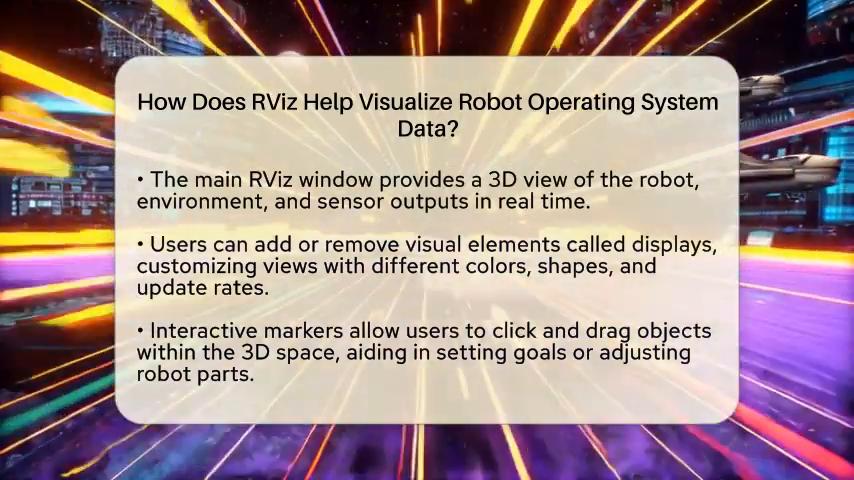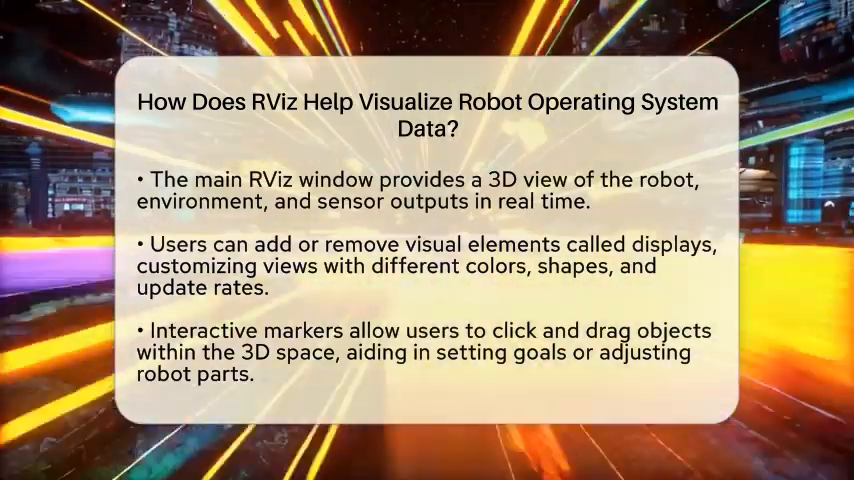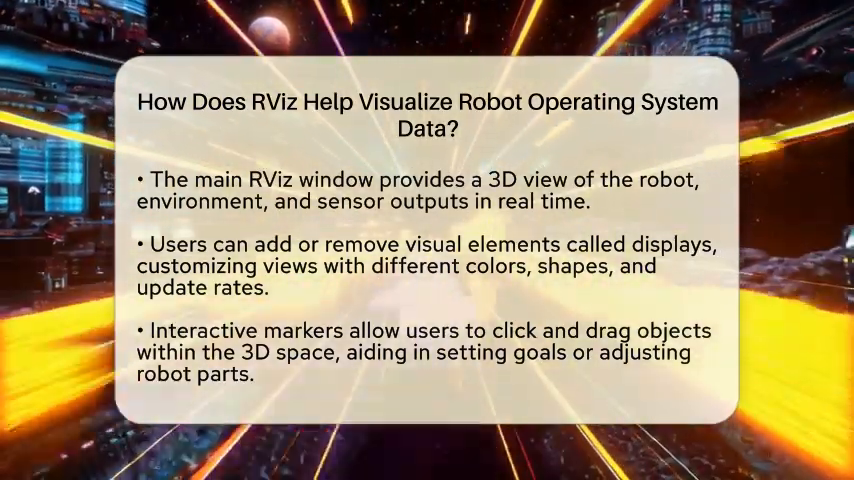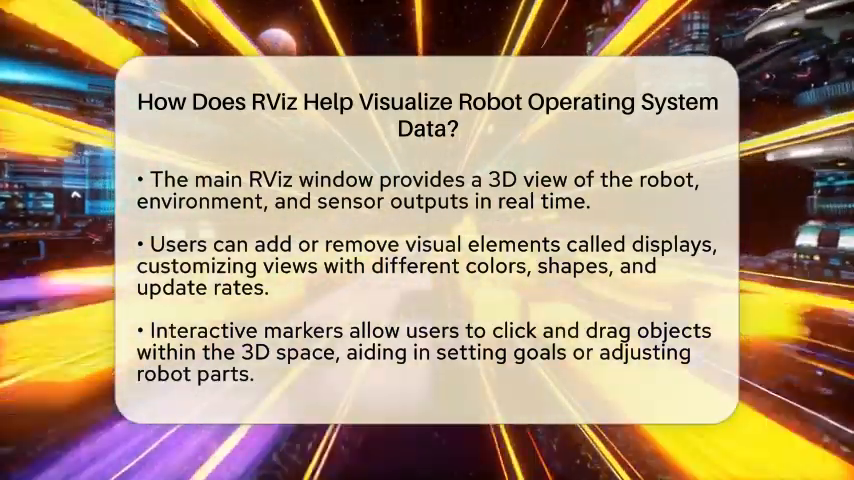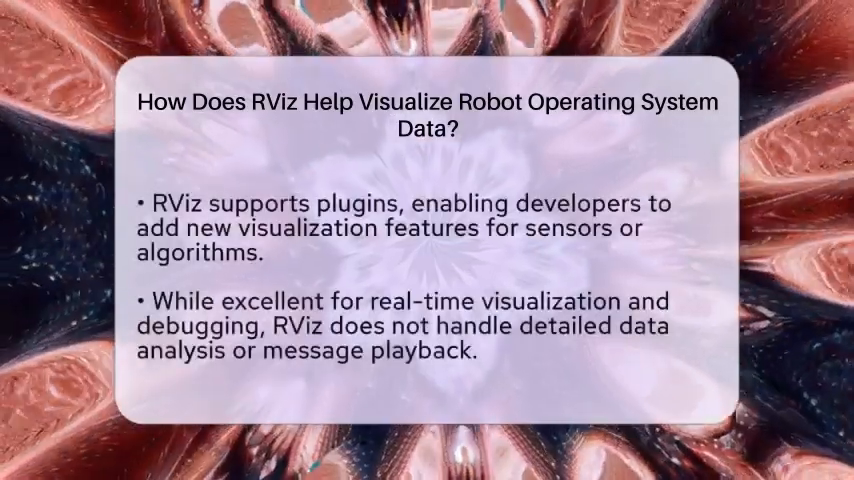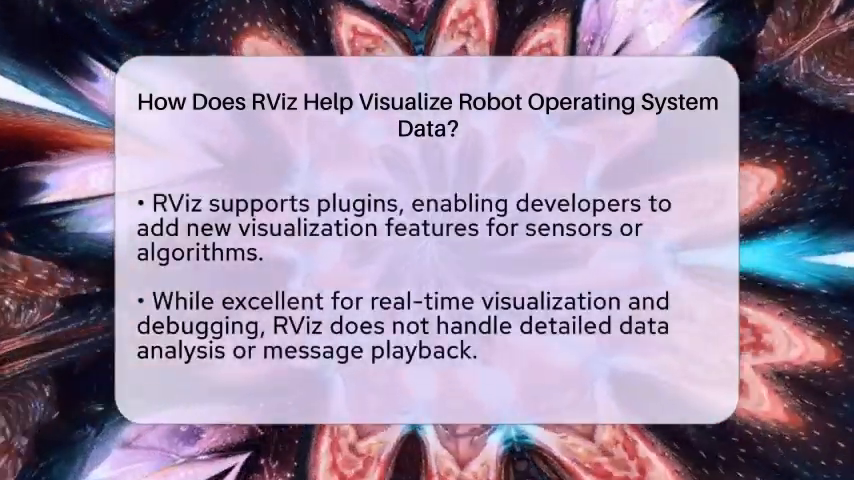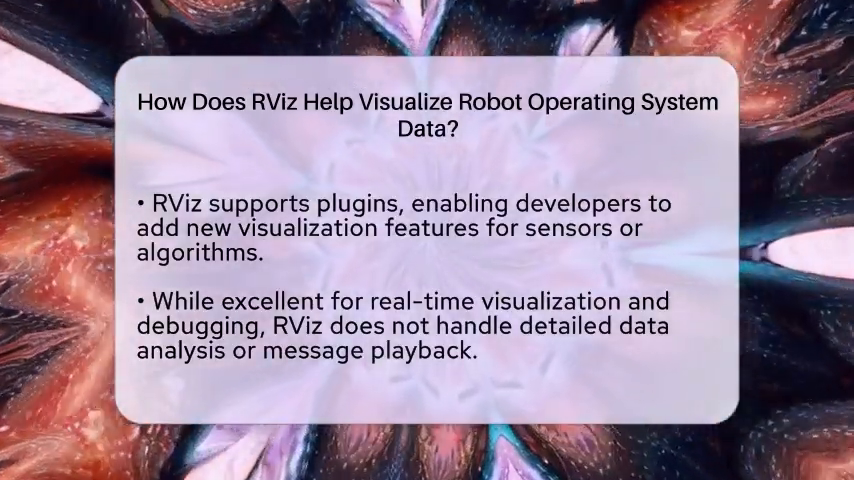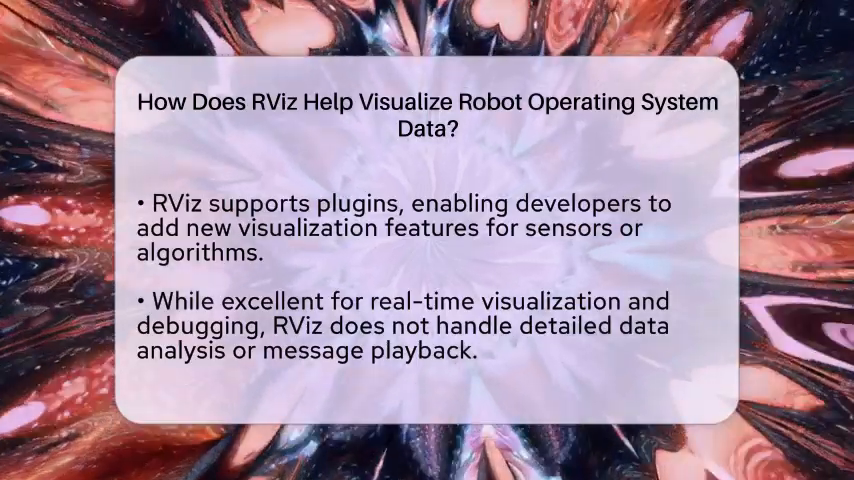One of RViz's most useful features is interactive markers. These are visual objects you can click and drag within the 3D space. For example, you can set a navigation goal by moving a marker to a specific spot. Or you can adjust the position of a robot's end effector directly in the visualization. This makes testing and debugging robot behaviors much easier because you can see the effects of your commands immediately.